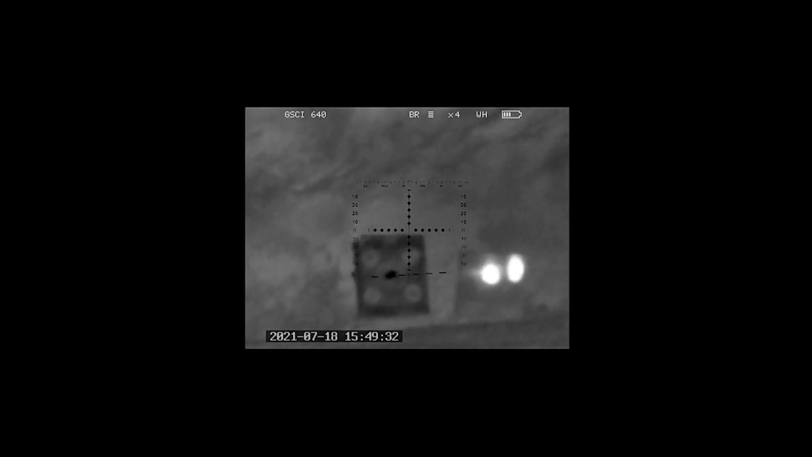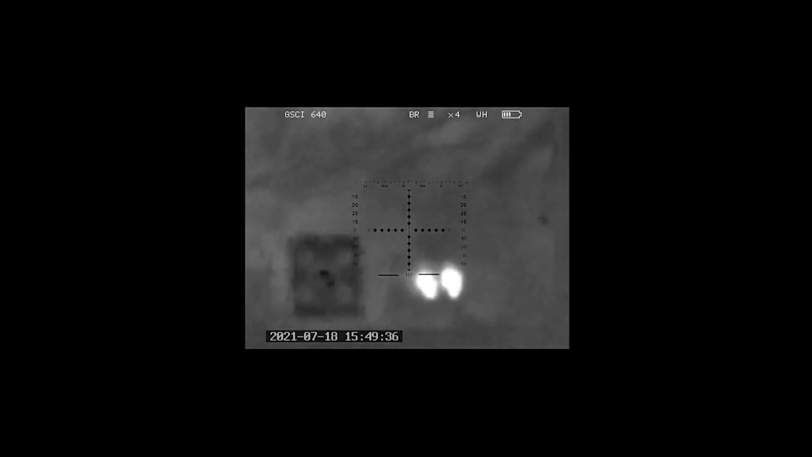Now that I moved into black hot, I can actually see that target a little bit, which I wasn't expecting to, so I'm just going to put a few rounds through the bottom right, and I'm going to try and put 1 through that hot hands. I moved to white hot, as you can see. Those hot hands, both of them are blooming pretty hard. Which is alright when you're out at further distance, but when you're zeroing at 50, you aren't going to get anywhere real accurate. So, we'll just shoot a group down here.